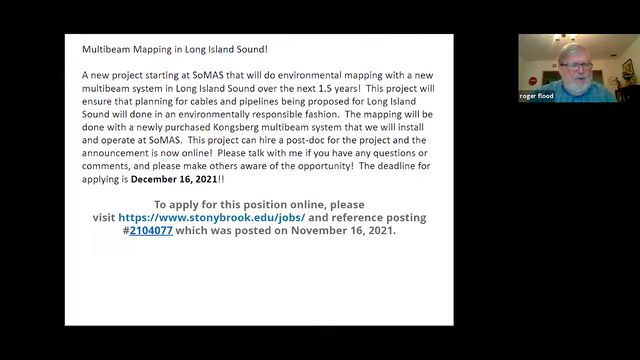So they were trying to learn a lot about the habitats in the Long Island Sound, so that as new projects get proposed, the people who propose them can design them initially in a responsible manner, so that you don't get into an argument about, no, I'm not going to move my pipeline after the fact.